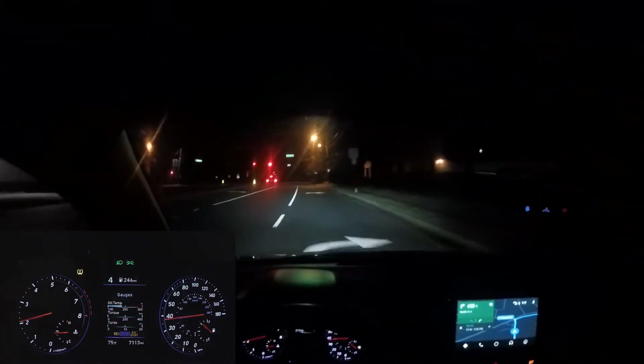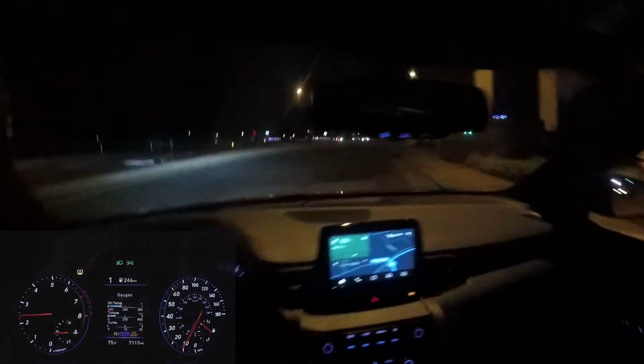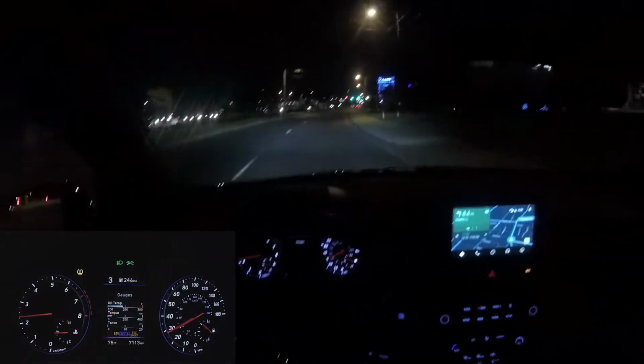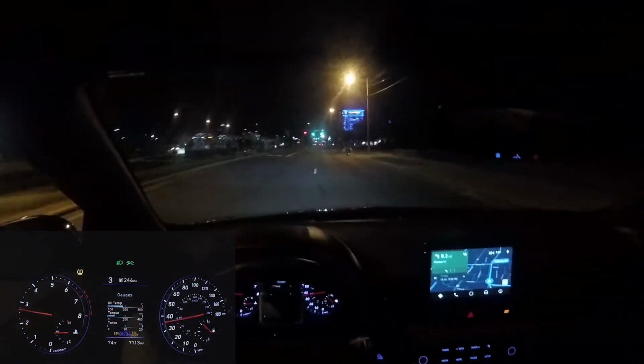I also had a couple issues with the car, some steering issues in particular. I took the car to Hyundai several times, and there's still a little bit of a wobble on the highway. It's still an ongoing issue, but there's a guy on a bike in the middle of the road there.